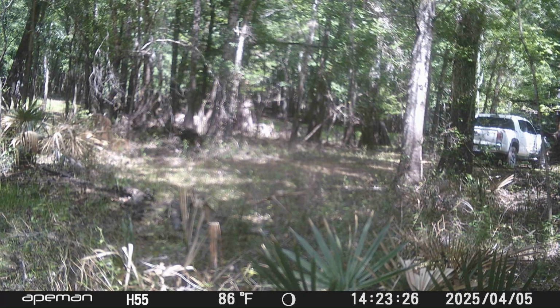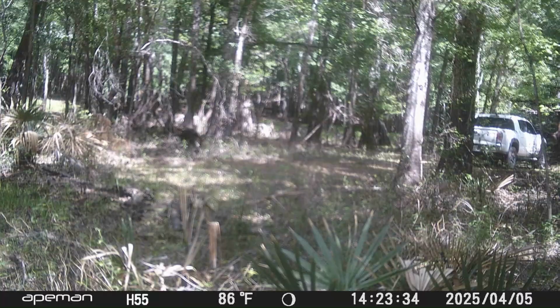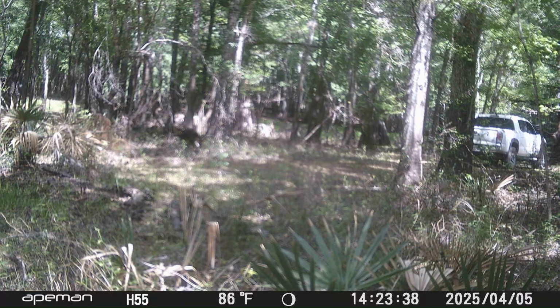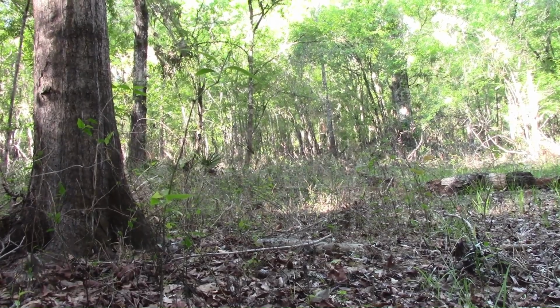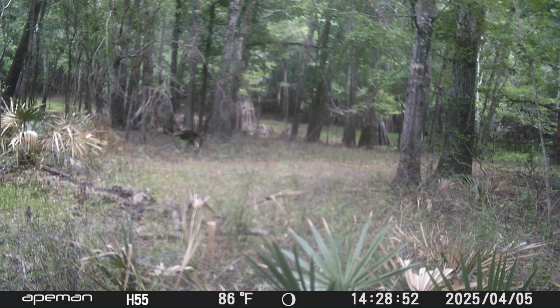So this seems to be a spot that people like to stop and park or stop and turn around or even pee right there. Because you'll see another guy come up in a little bit here and pee right there. It just seems like it must attract people for certain things. So see there, he's leaving. He backed out and leaving.